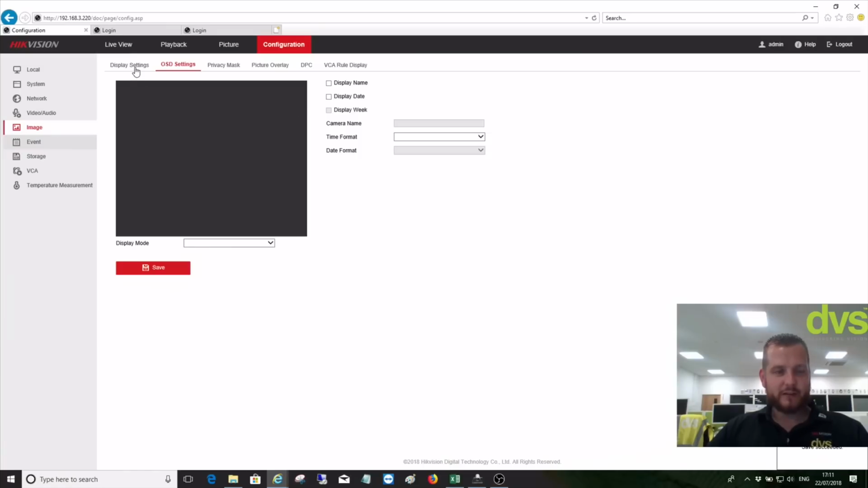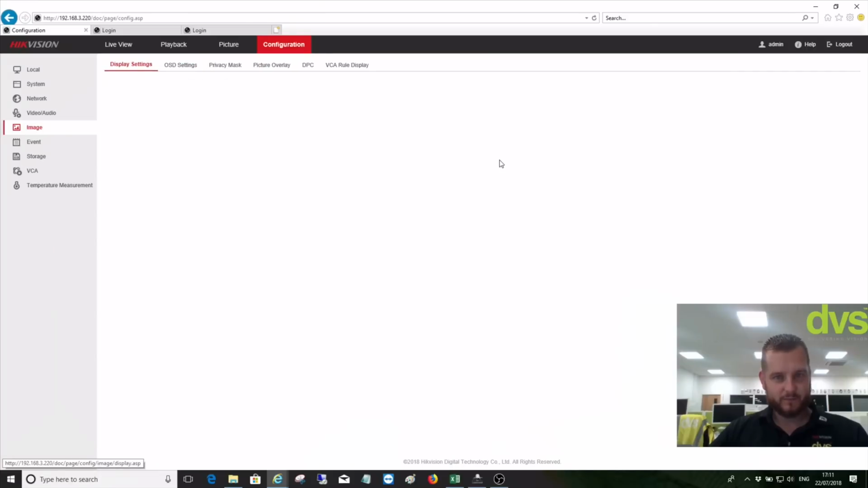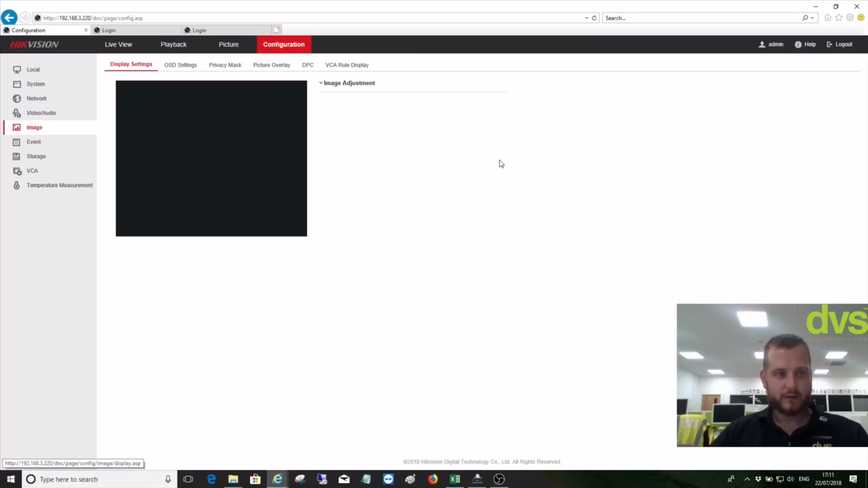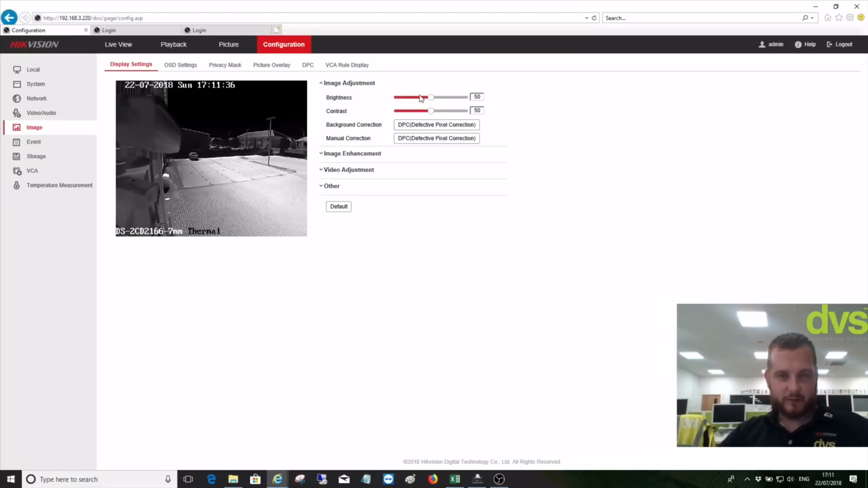Now under image, display settings, pretty standard menu choices. So you've got your display settings. Under display settings, this is where we can actually choose the palette. So we just go into image adjust. So you've got brightness, contrast, background correction and manual correction for the dead pixels, or defective pixel correction, dead pixels, whichever you want to choose. So we're happy with that. It's a brand new camera. There's no defective pixel count in there.